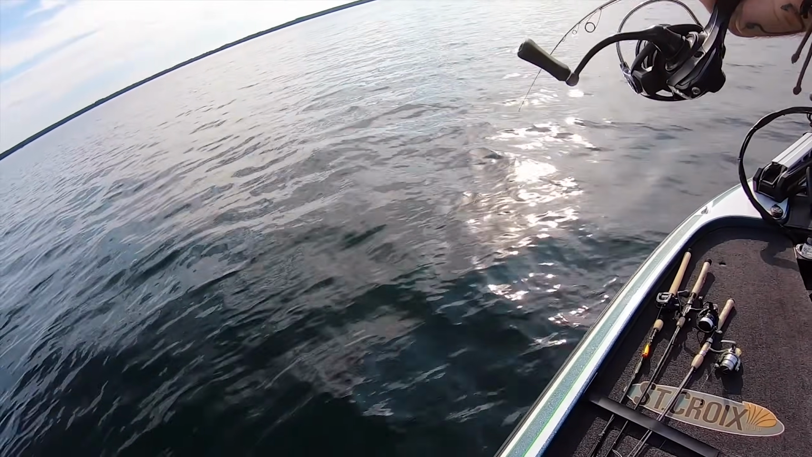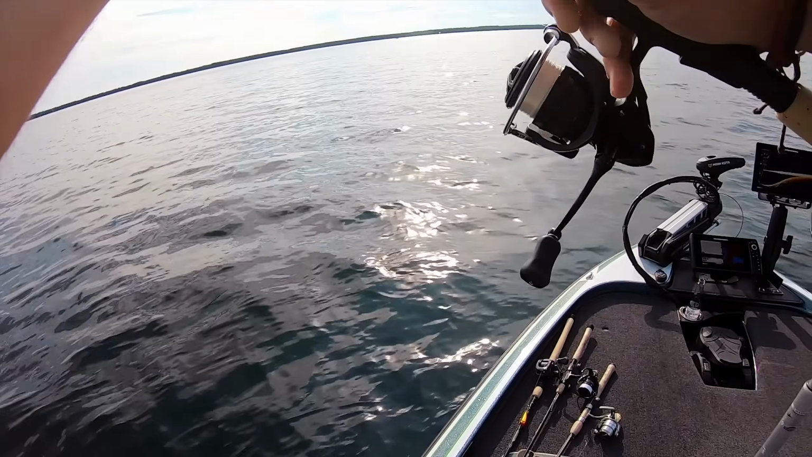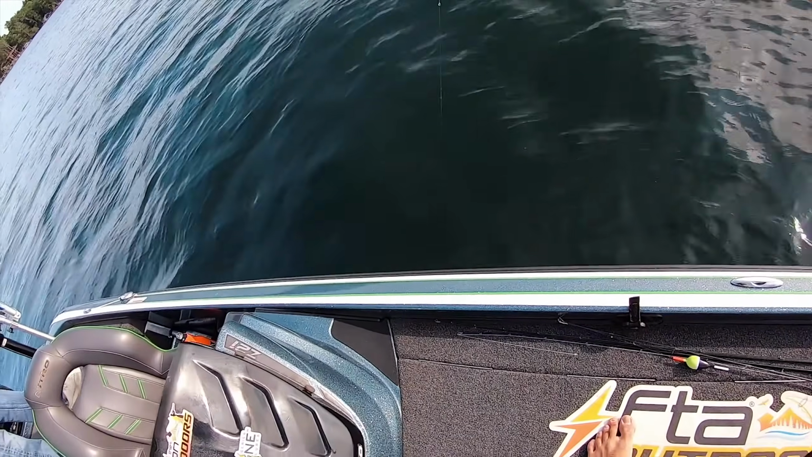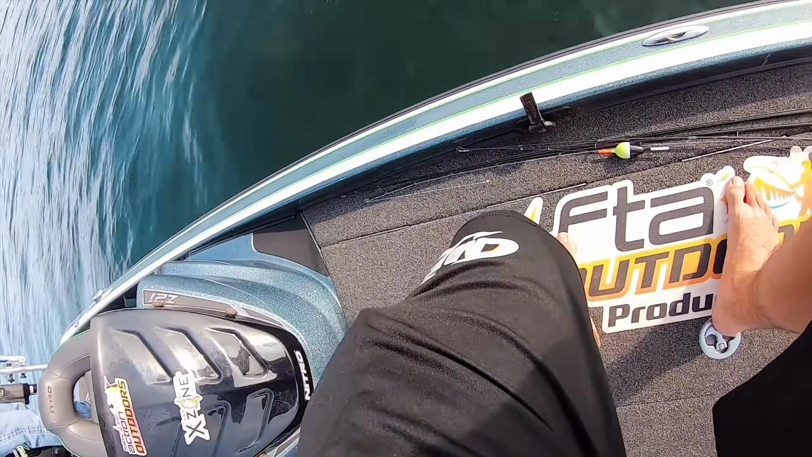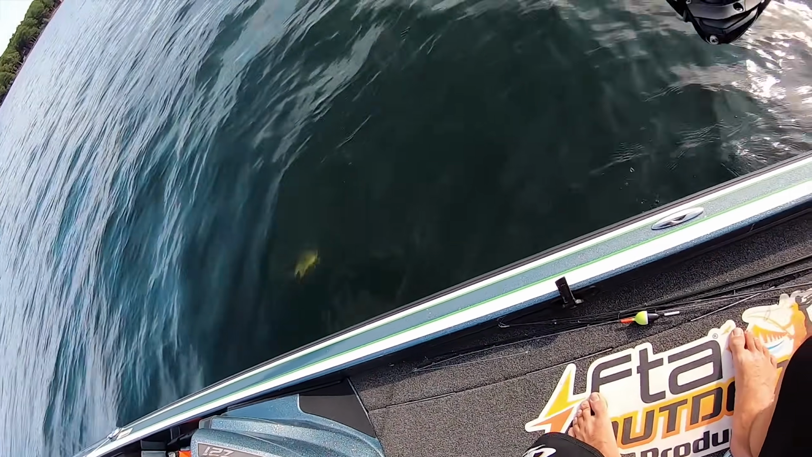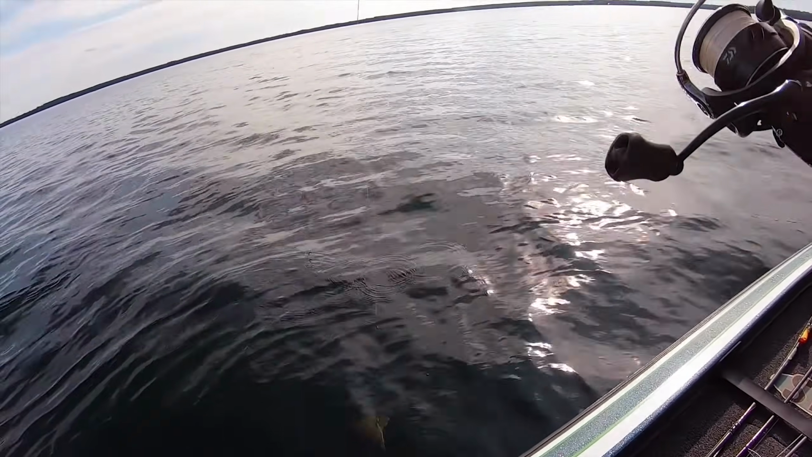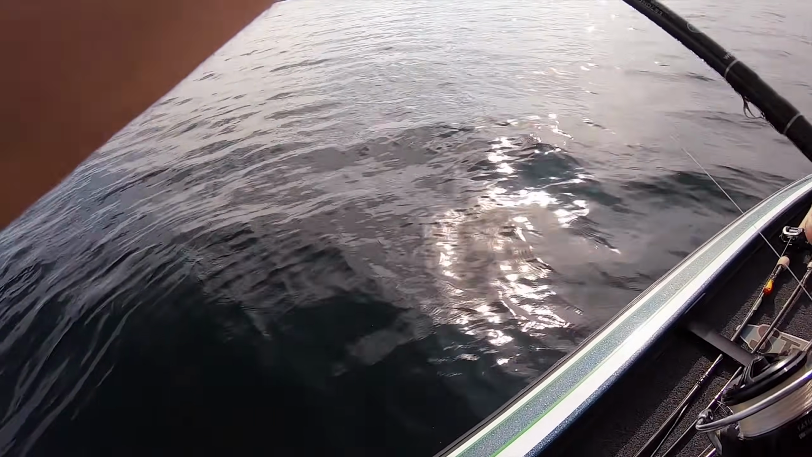There's fish all over. Oh, this one's spitting up craws everywhere, Dad. The secret scent. The secret scent. That's a nice fish. Yeah, it is.